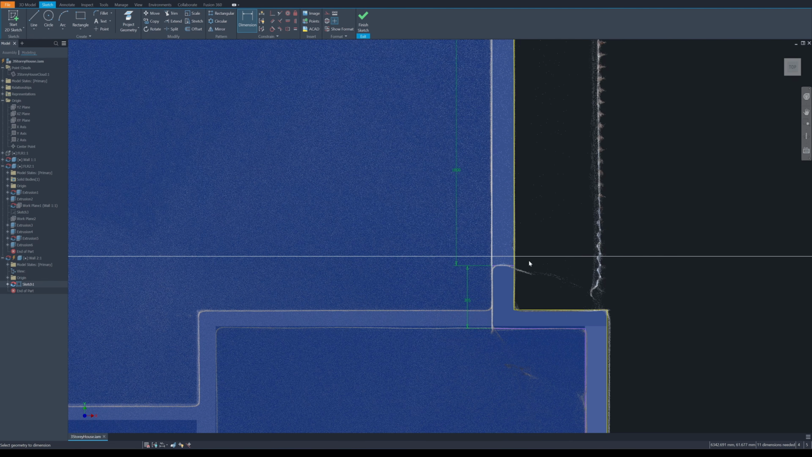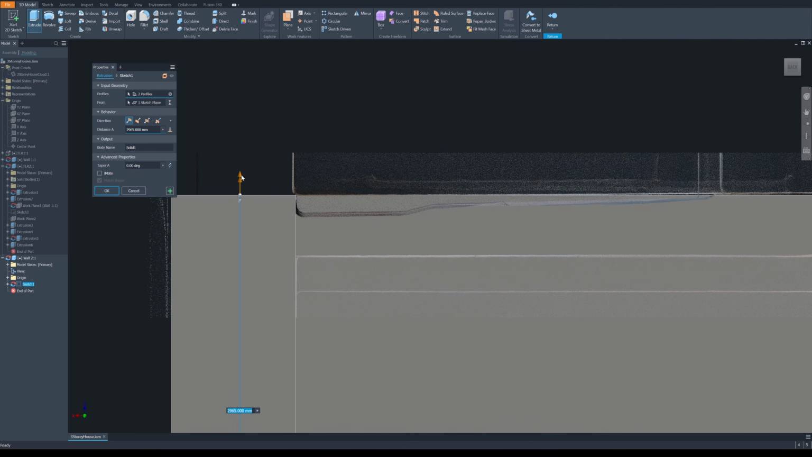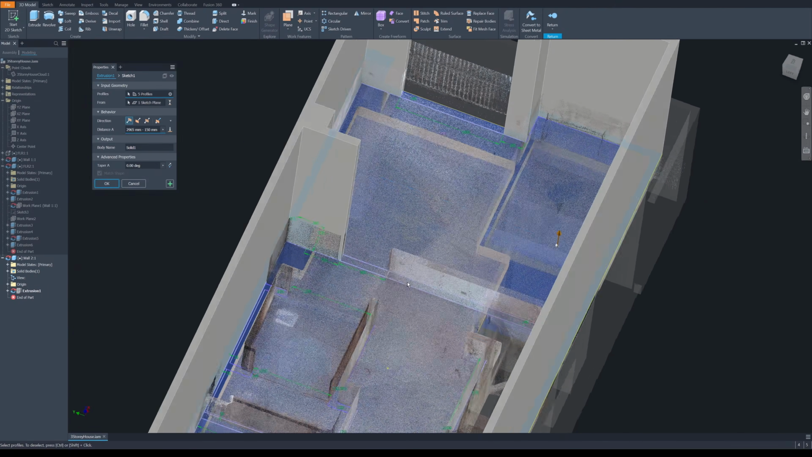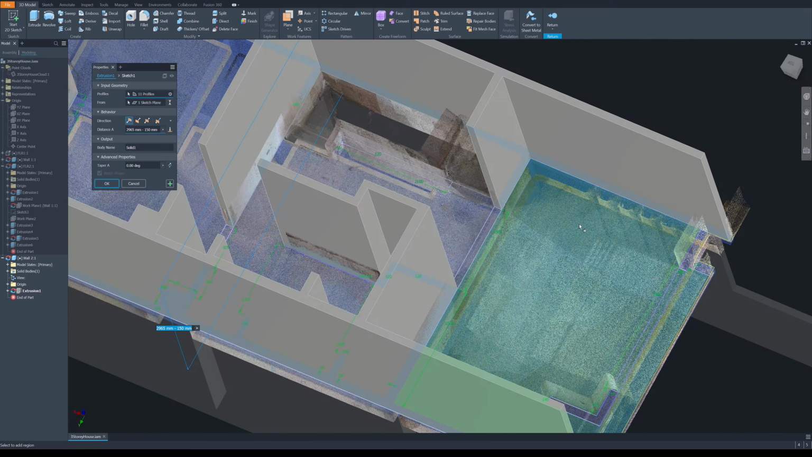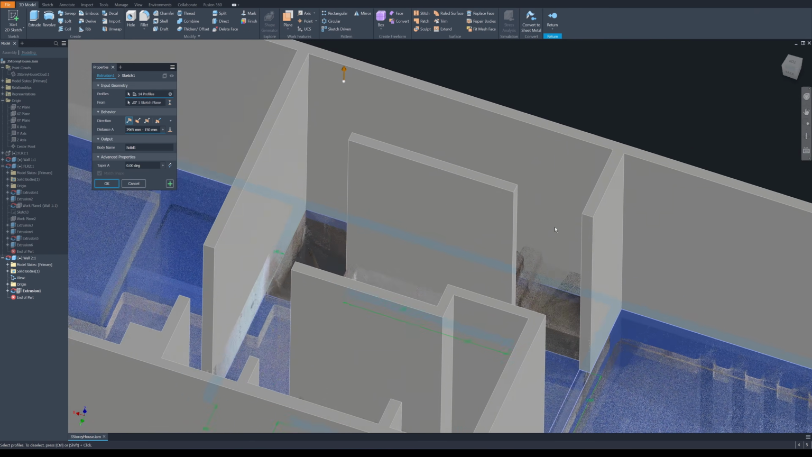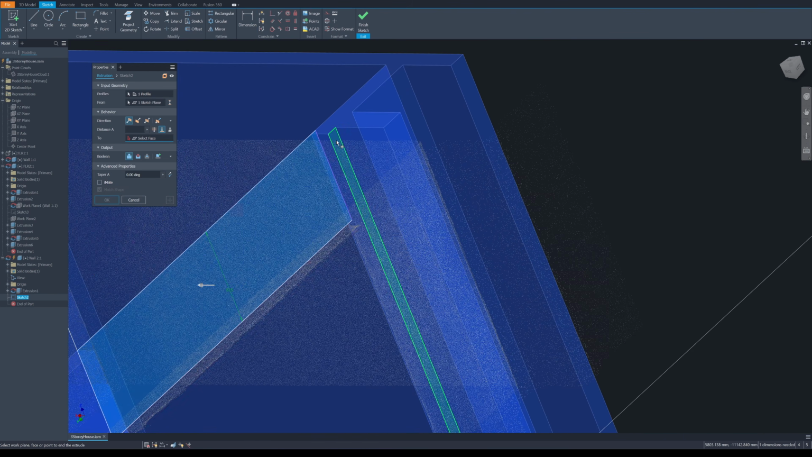Next, I will extrude wall 2 up to the third floor level, subtracting 150 mm to account for the floor thickness. Then I continue extruding the remaining walls on the second floor. Next, I will fill the void above the windows.